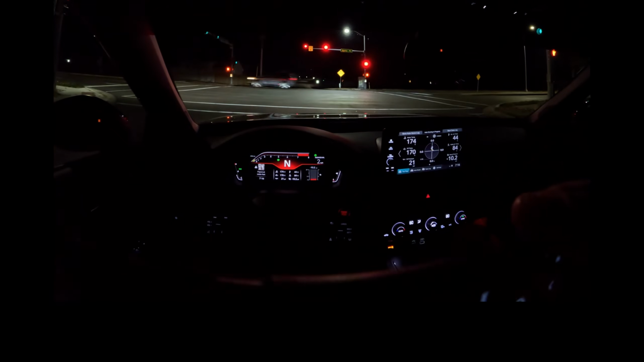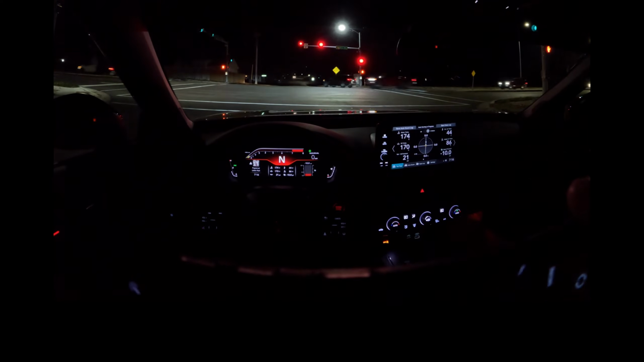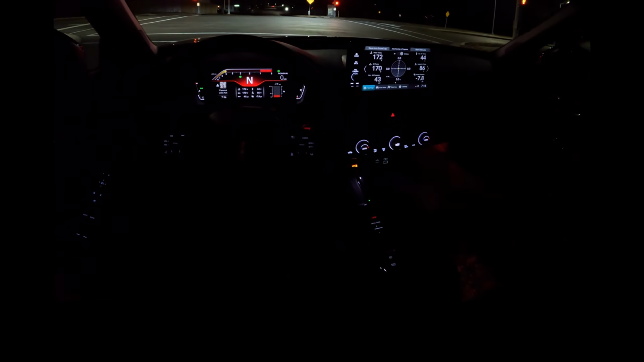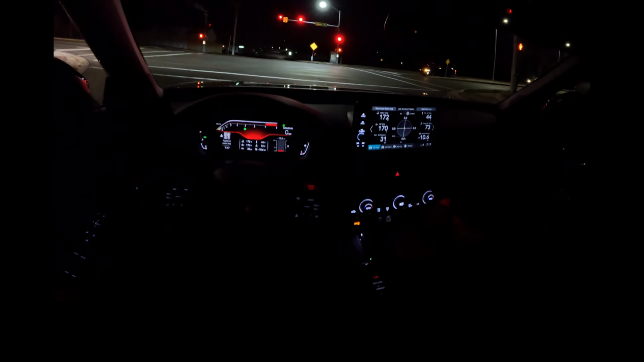Car is definitely warmed up, so we can finally have a little bit of fun. Definitely a little bit louder than the FK8, but not by much.